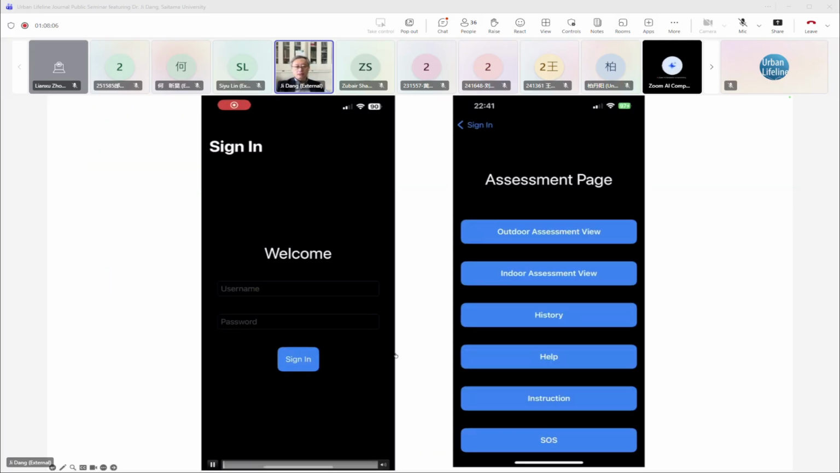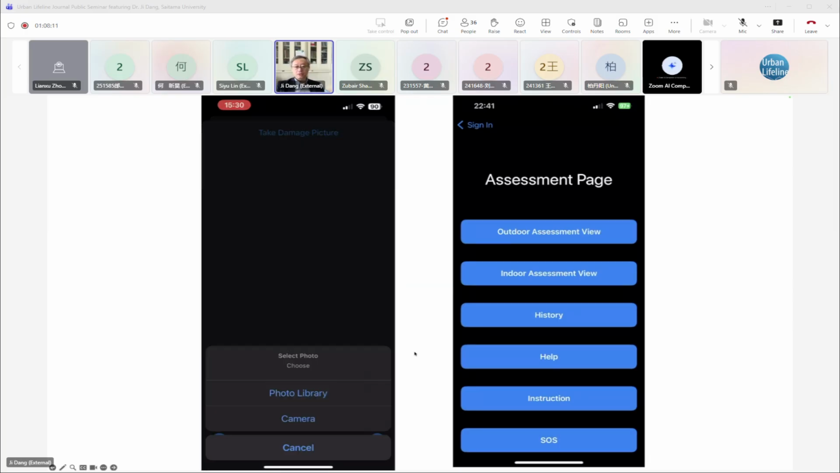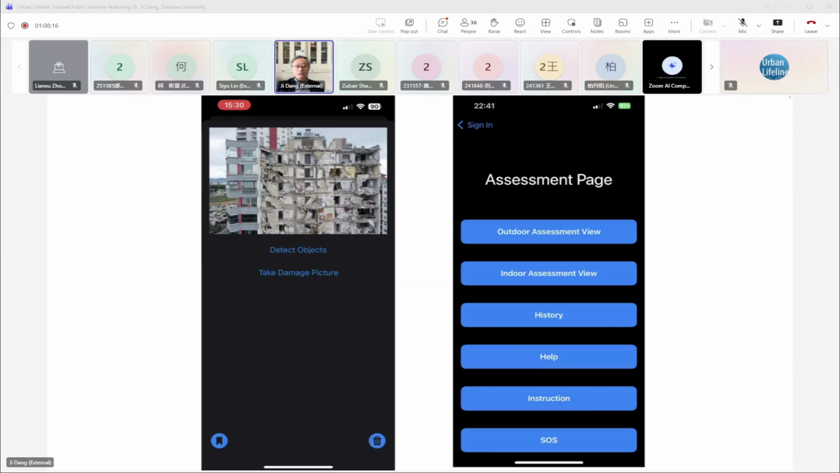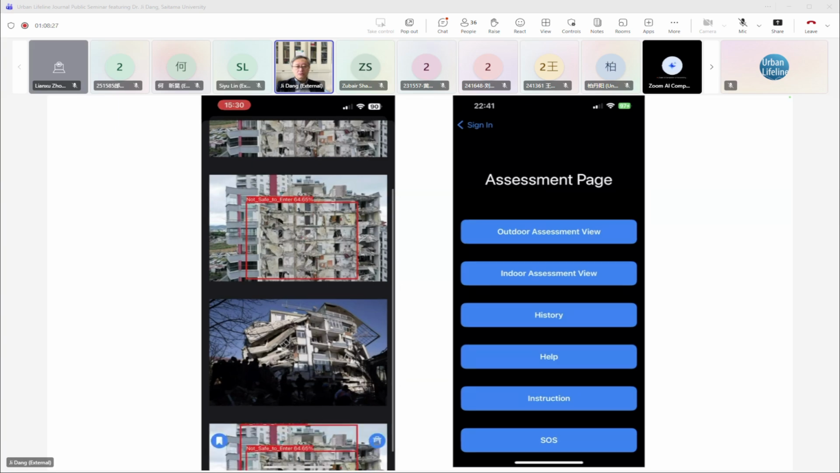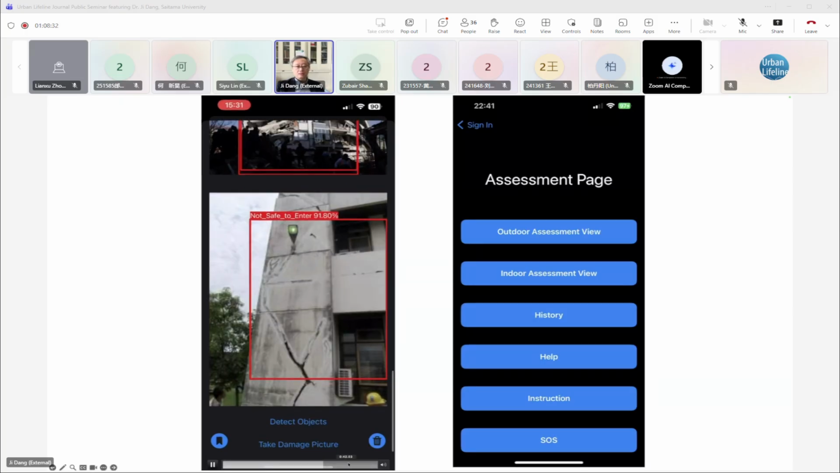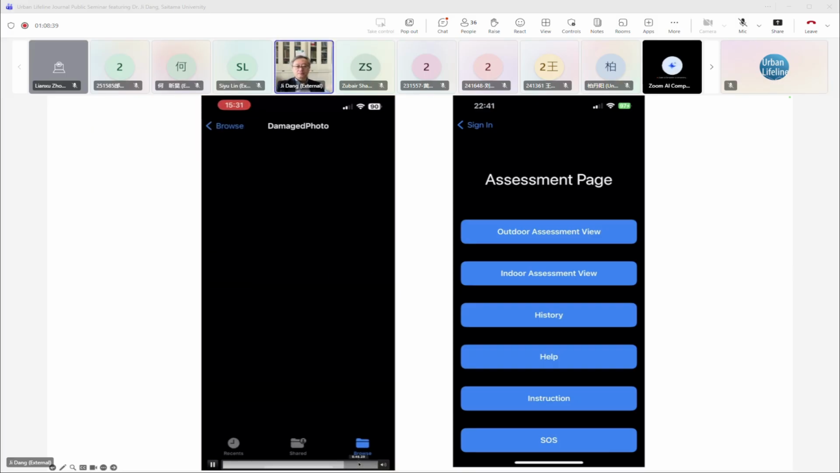So here is some demonstration of the application. First you start a project. You can do outlook detection, and it tells you it is safe. So you finish here, and you don't need to go inside to do detailed inspection anymore. Oh, this one is not safe at all, right? And you can locate them quite well.